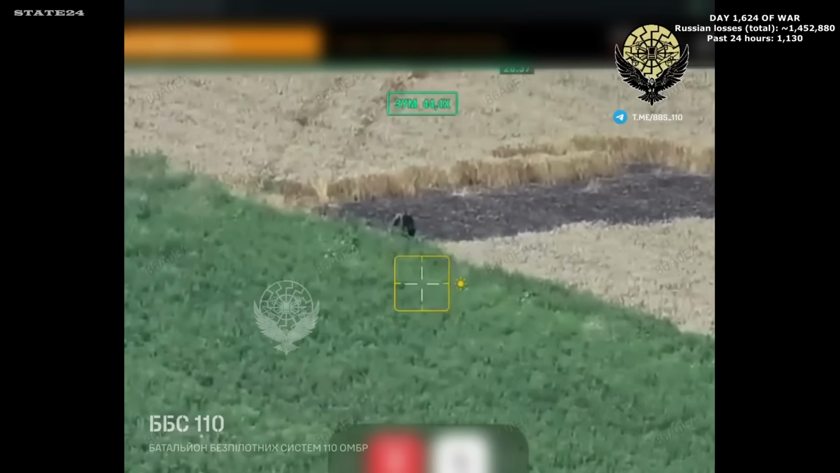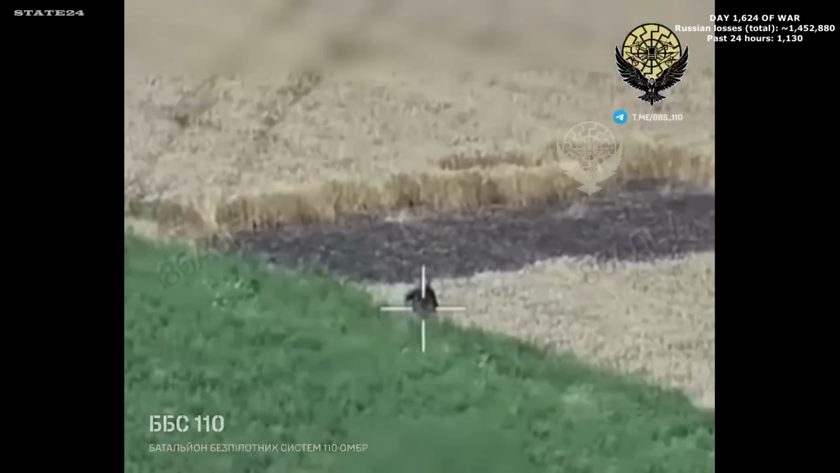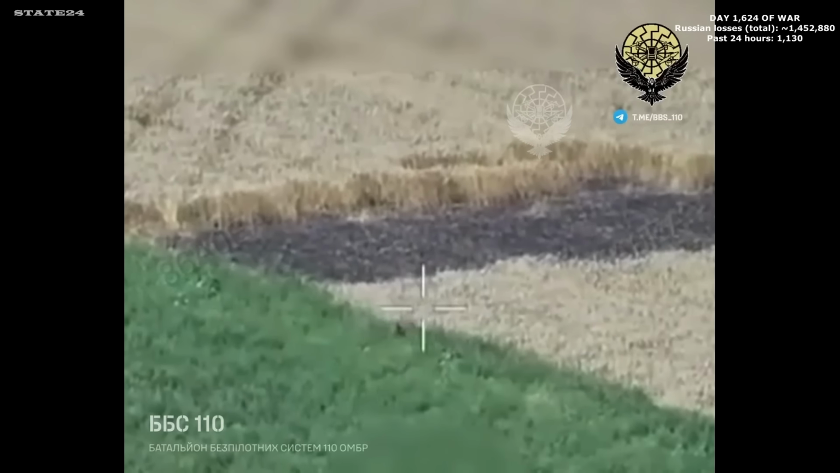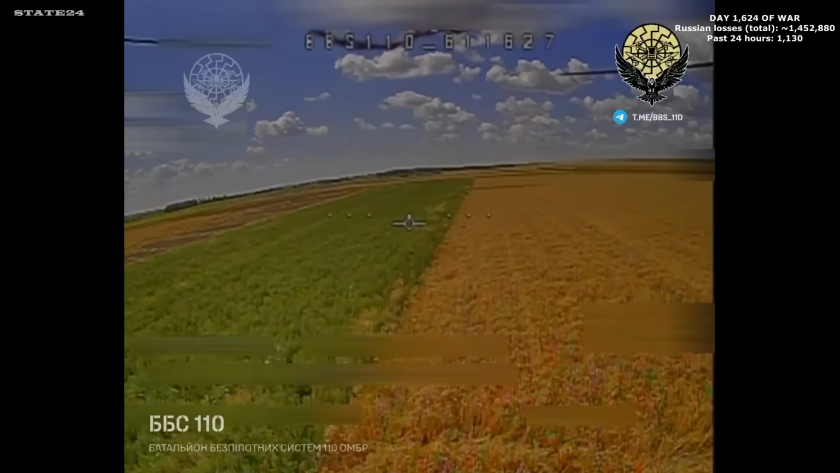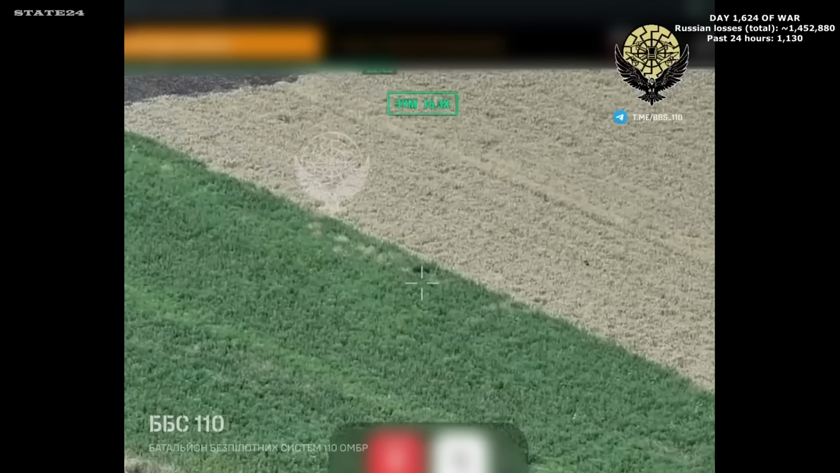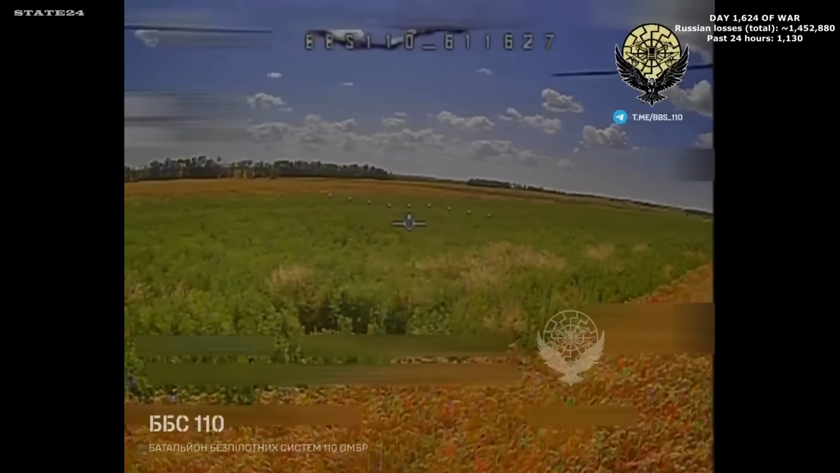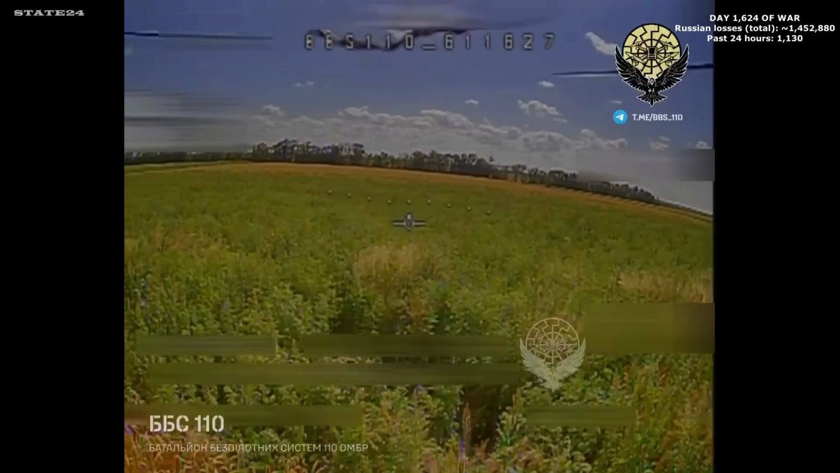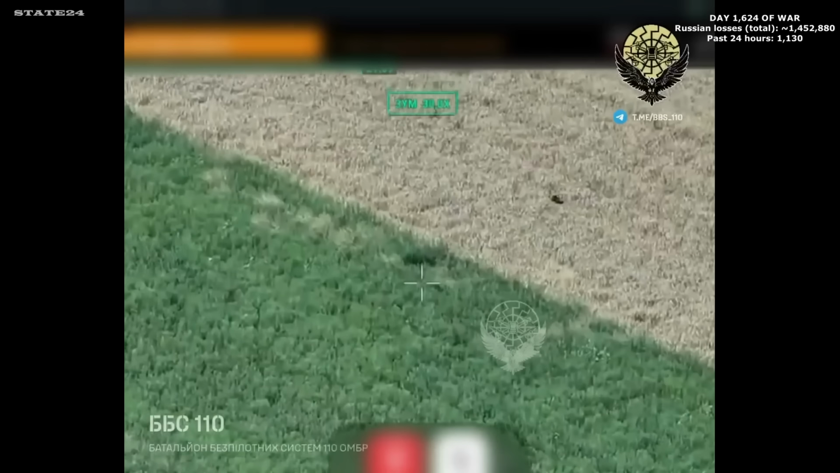Open ground, no other soldiers visible, no support nearby. A soldier moving alone through a sector that looks quiet from the surface. The reconnaissance drone has been tracking him for a while before the FPV arrives. The moment he spots it, he dives into the grass and goes completely still, betting that the drone will lose him in the vegetation. The drone tracked him here. It knows exactly where he is.